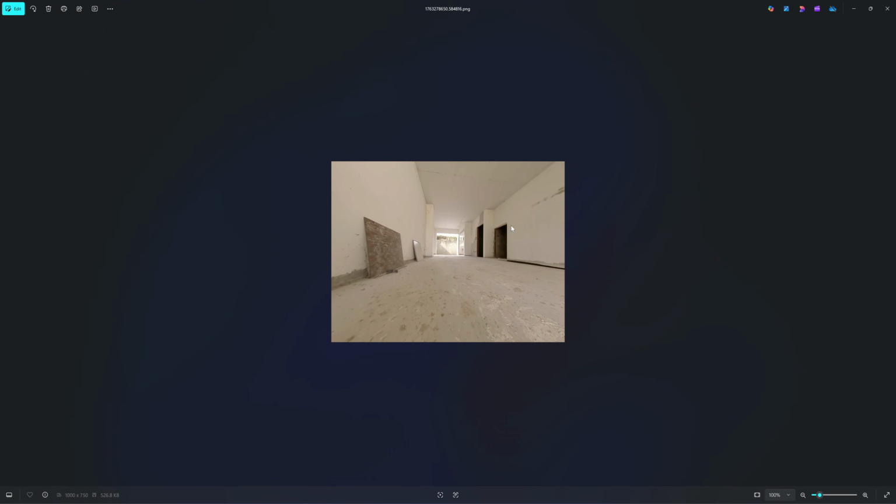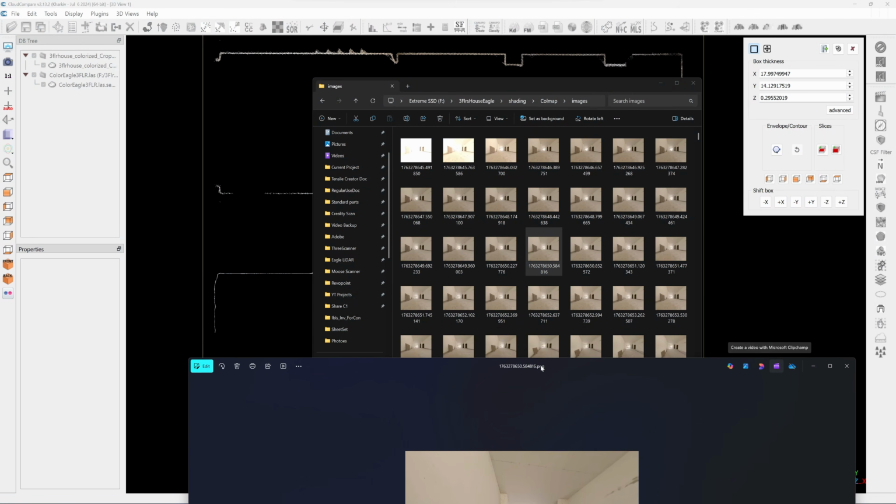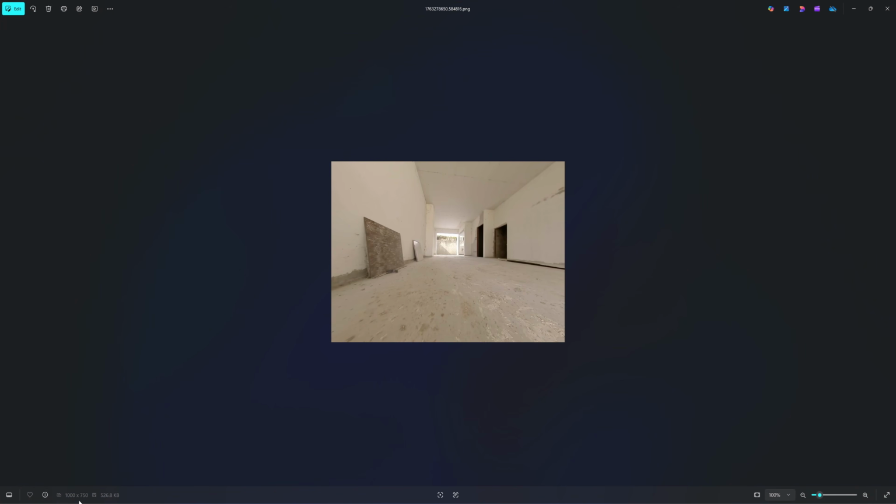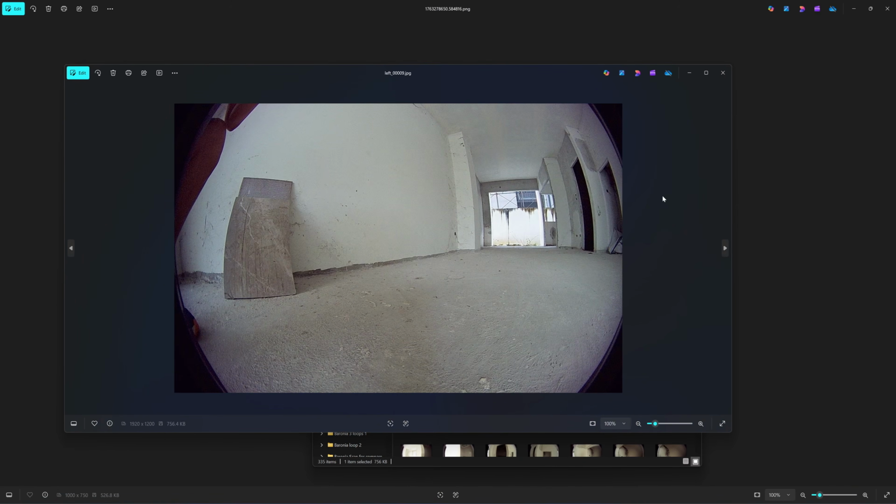The Eagle has a 48 megapixel RGB camera, but when I open up the image folder, it appears that the image size is 1000 by 750. That's only 0.75 megapixels. Okay, this is the image from the Chassis one.